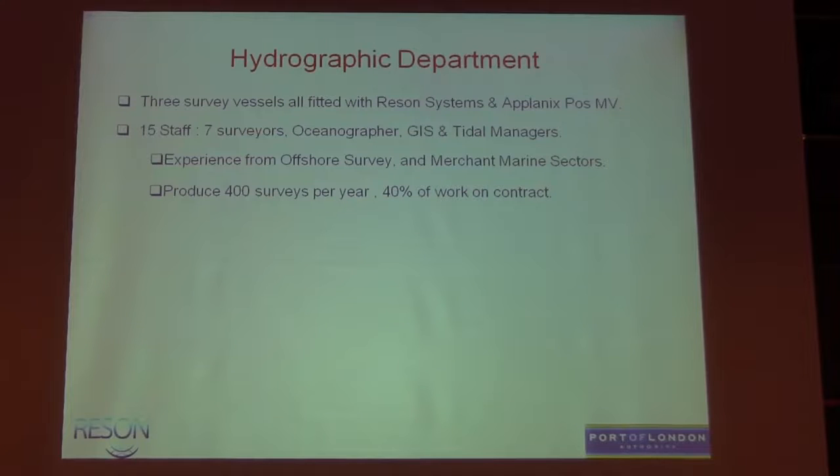So we manage all the tide information for the Port of London as well. We also manage and maintain 7 gauges belonging to the Environment Agency because of the flood defence network on the Thames. We do about 400 surveys a year.